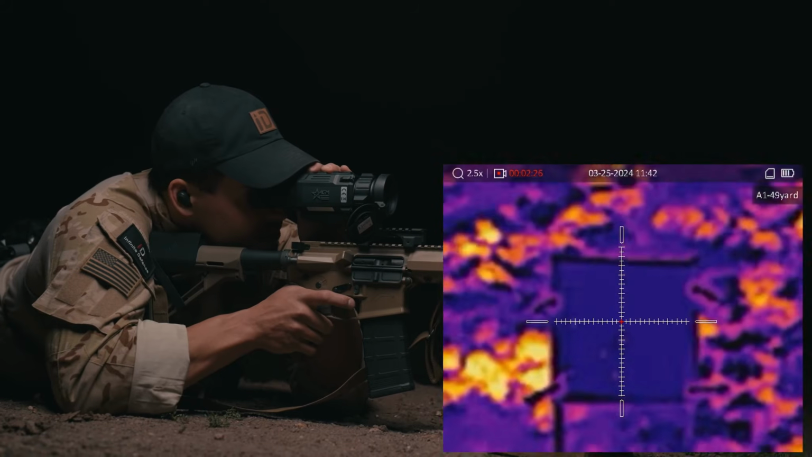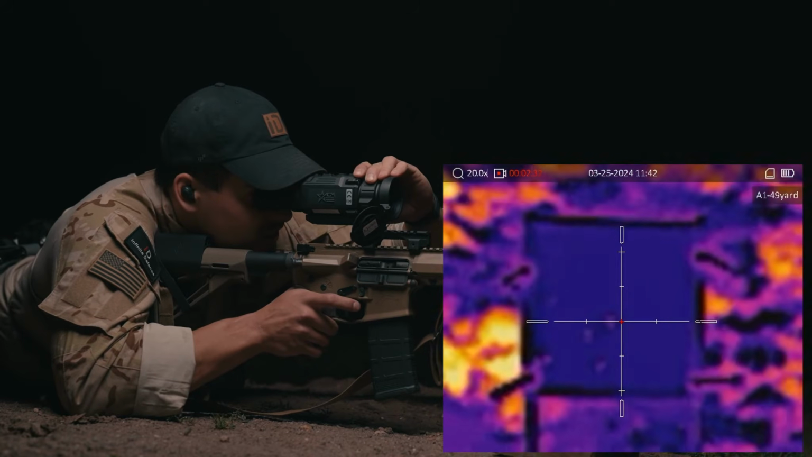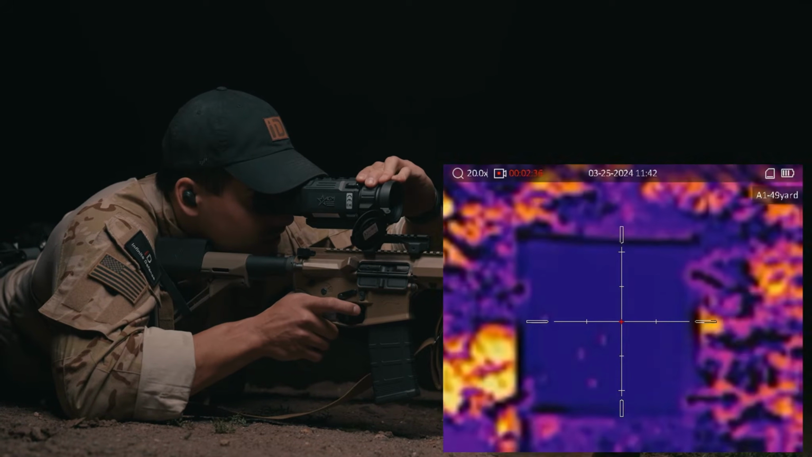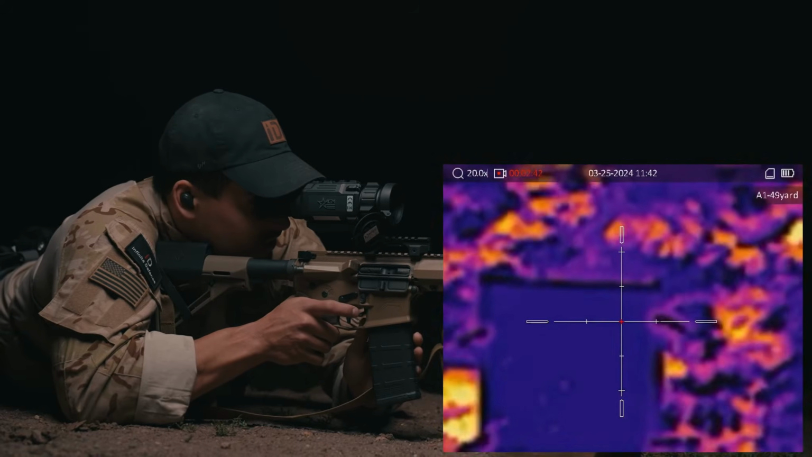So we're at 20 times zoom. This is as high as it goes. We change the focus. You can get it pretty detailed.